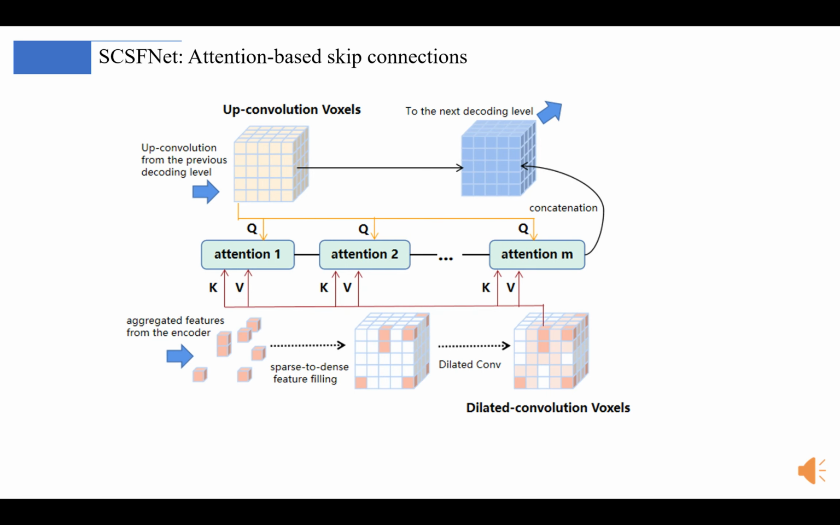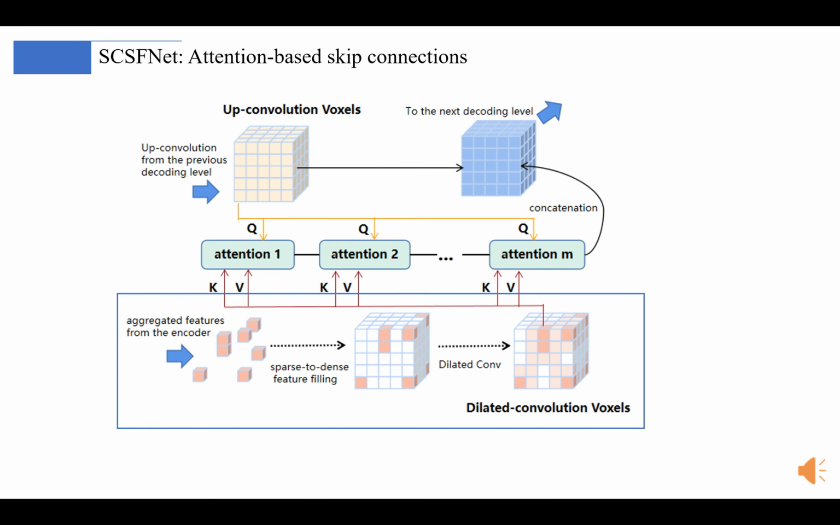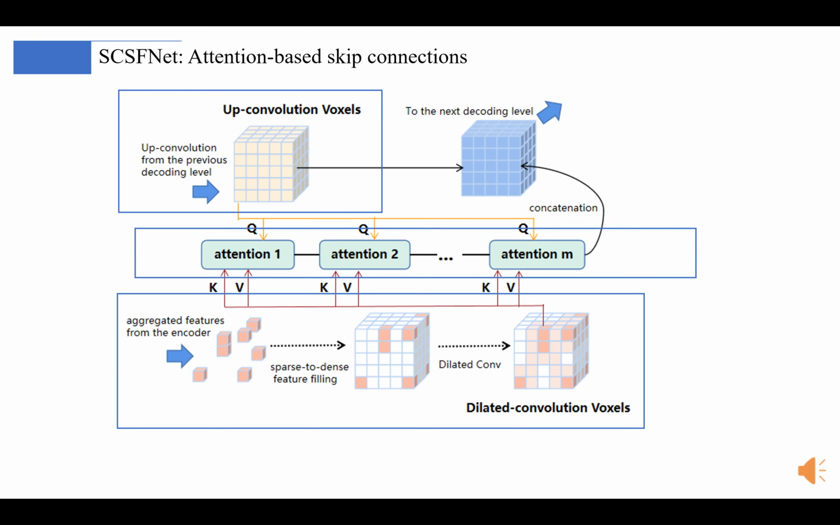Attention-based skip connections feed sparse voxel features in the encoder to dense voxels in the decoder. Dilated convolution voxels from the encoder form the key and value. Up-convolution voxels from the previous level of the decoder form the query. Finally, we concatenate the voxel features from multi-head cross-attention. Such design facilitates information propagation from partial to complete.